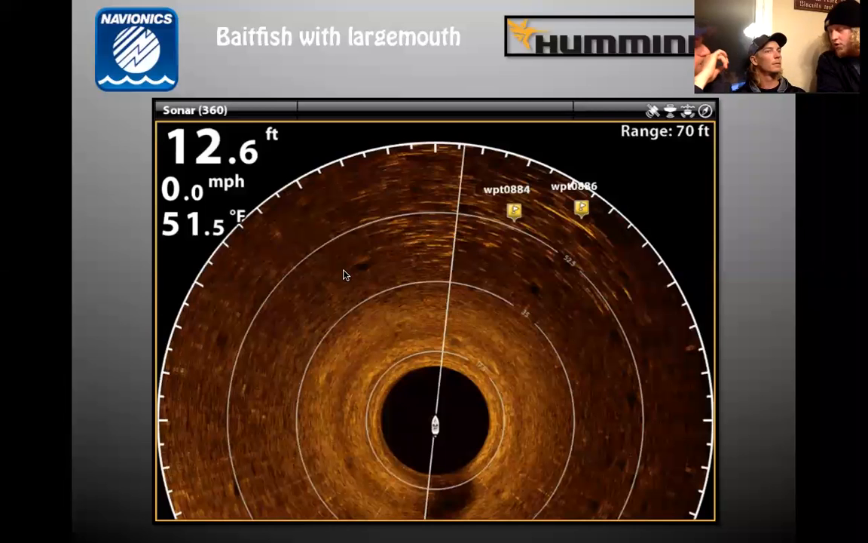We usually run one or two. Two's about the best. Okay. Two's about it because you're going to get a faster pan for when those fish are moving. Yep. To keep on them where they're going.